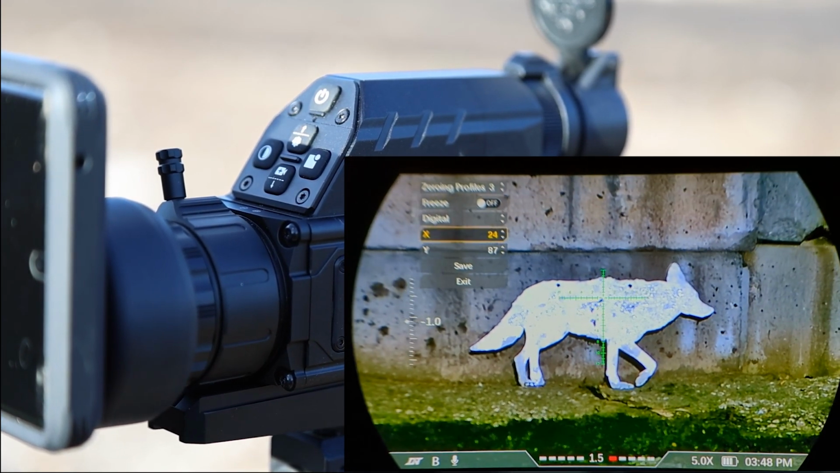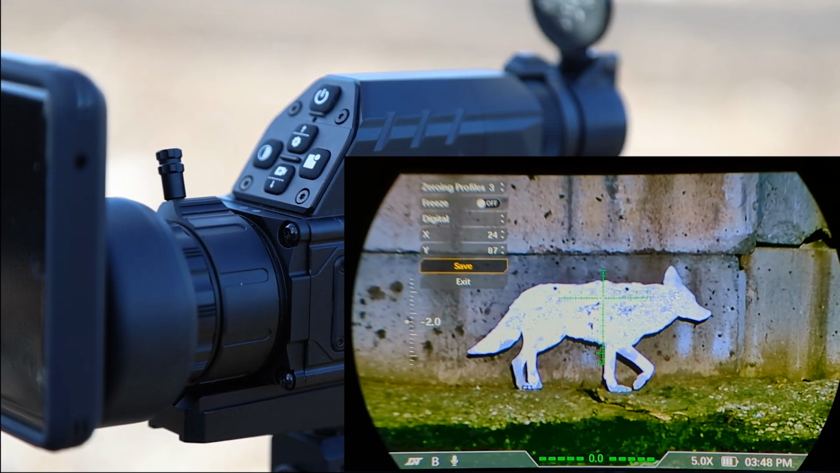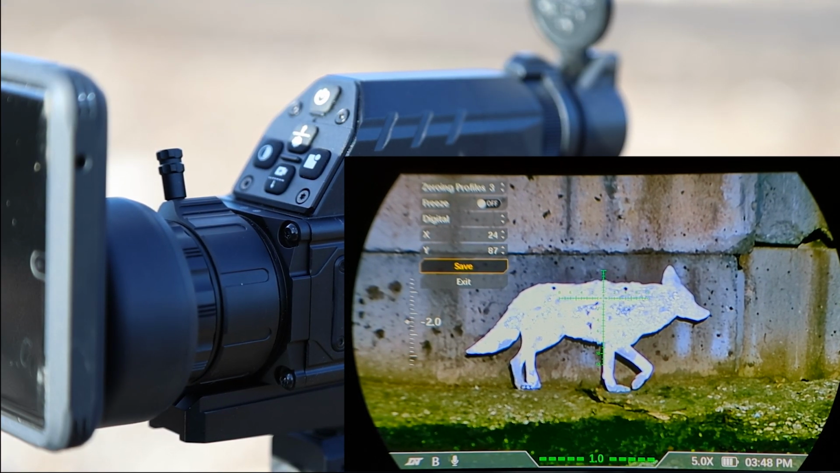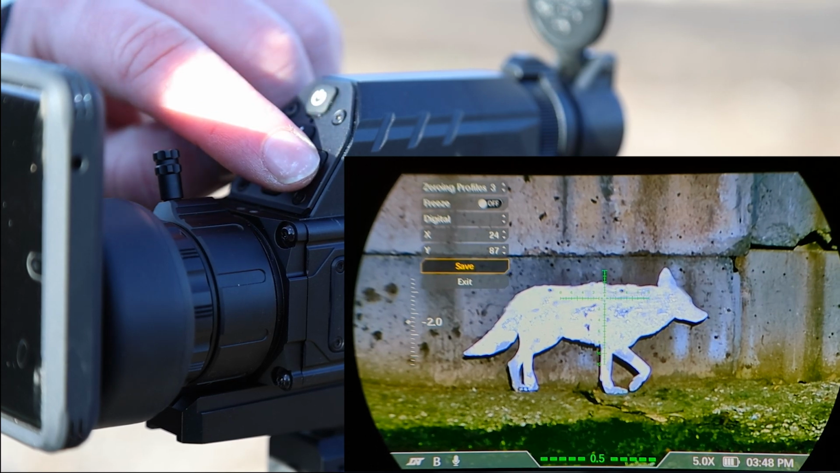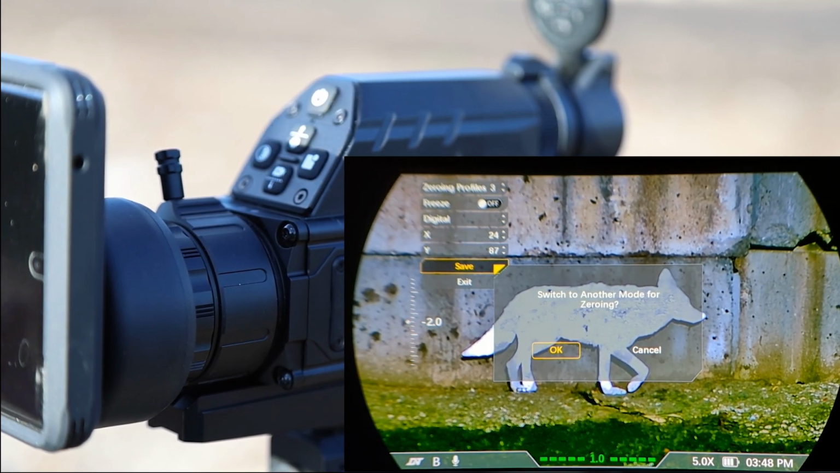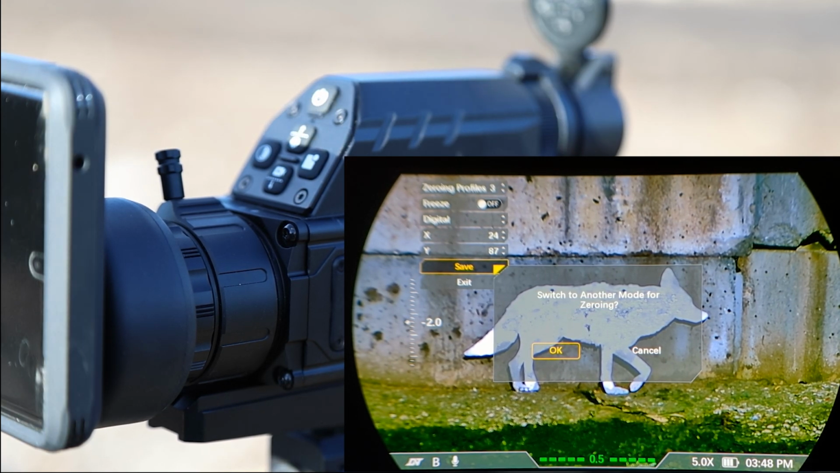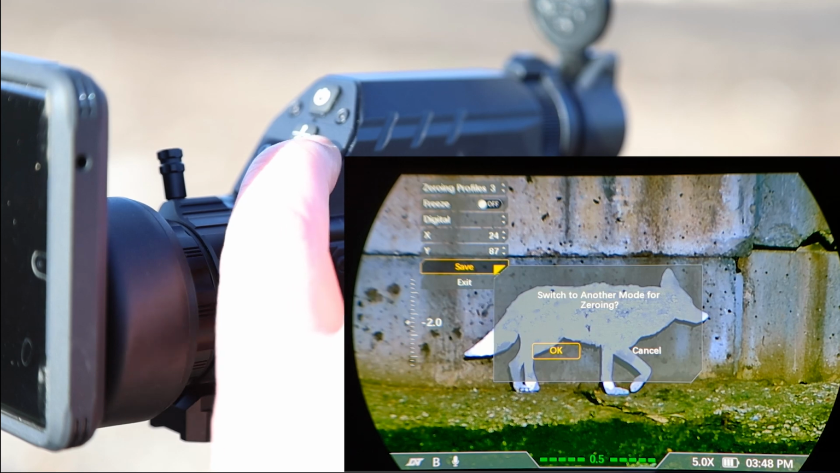Nailed it. Now what we've got to do is scroll down and click save. If you don't click save, it's not going to save that zero. So we're going to click the right button on that, and that's going to click save. It's going to come up with a little menu here that says zero, switch to another mode for zeroing. That's going to switch us over to our thermal optic, and we're going to click OK on that.